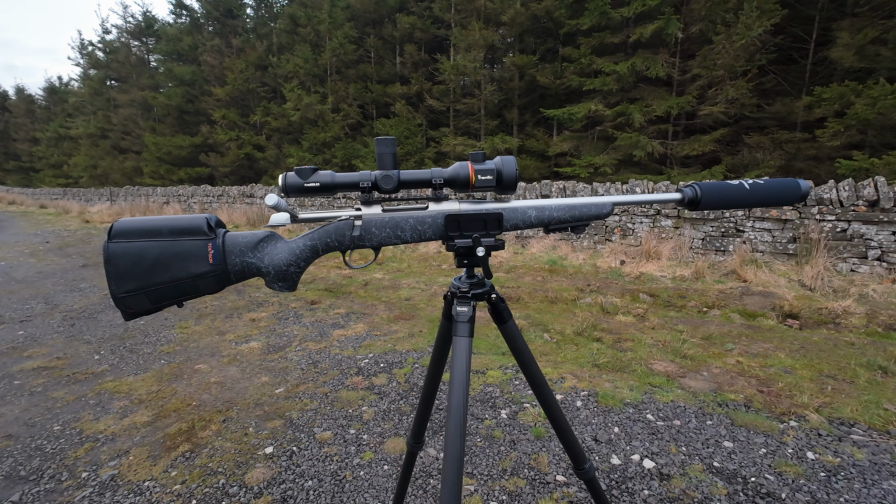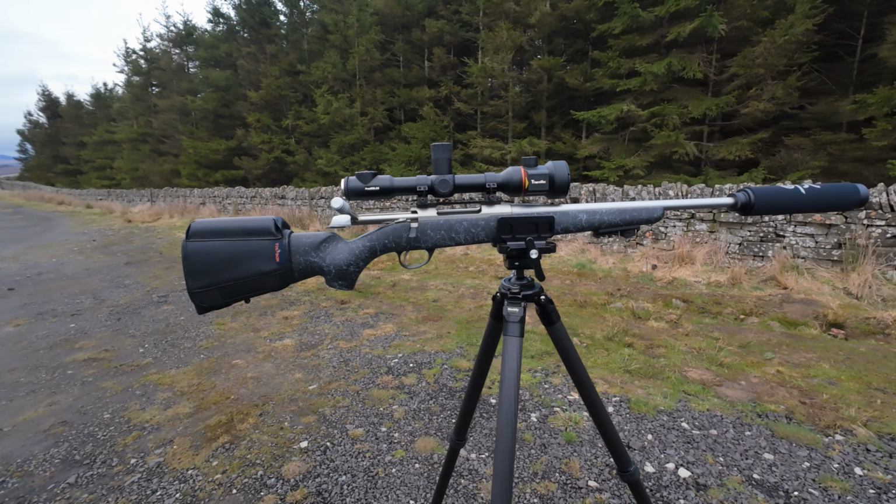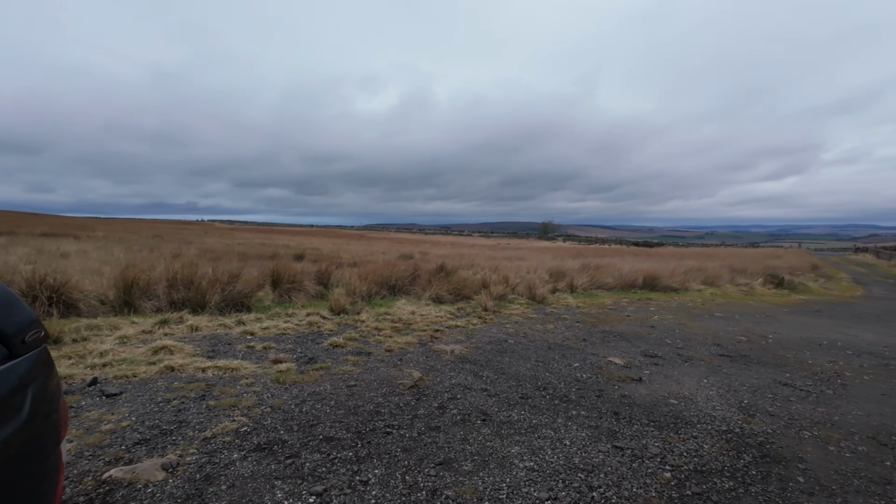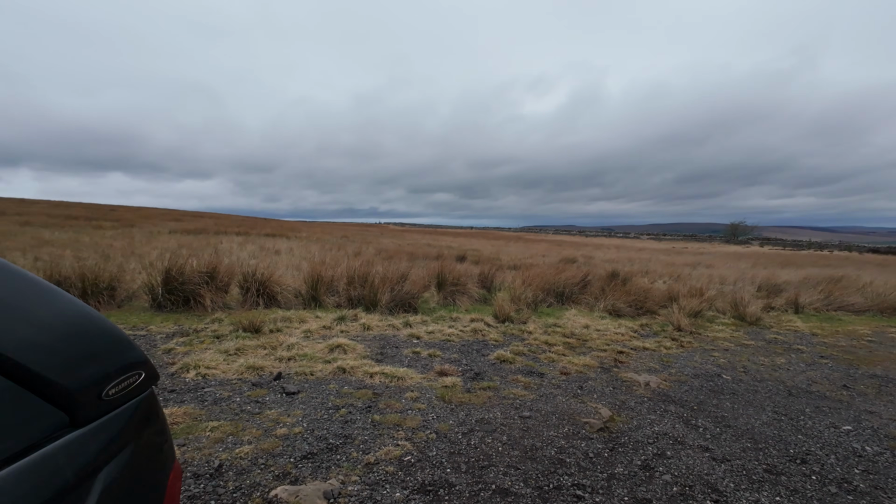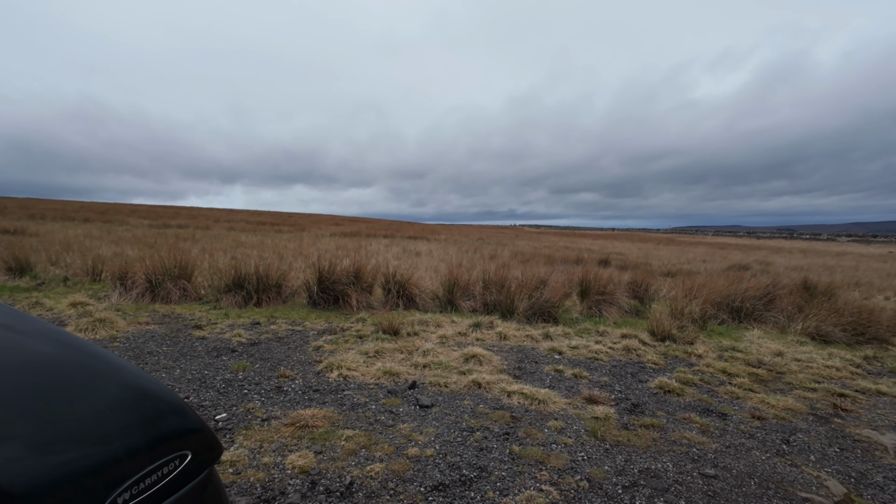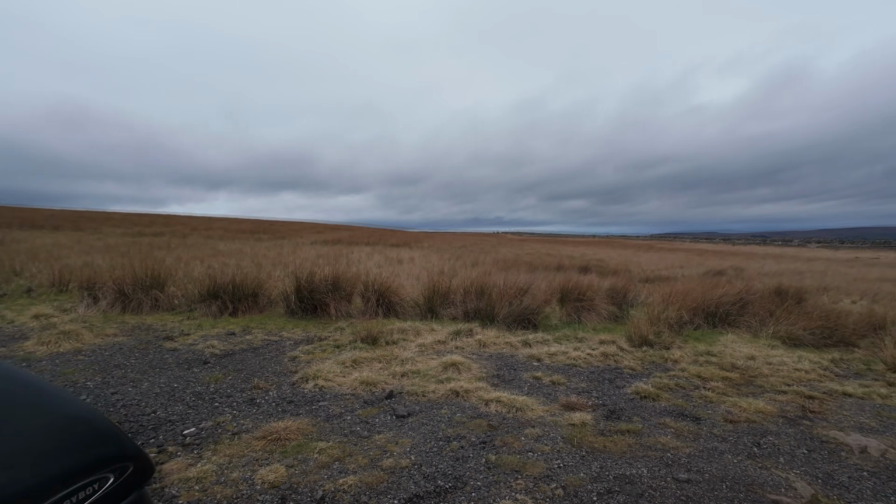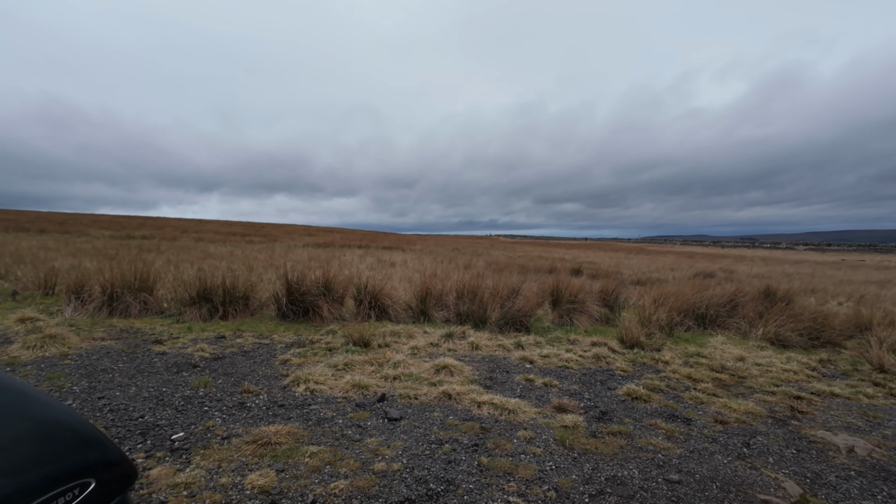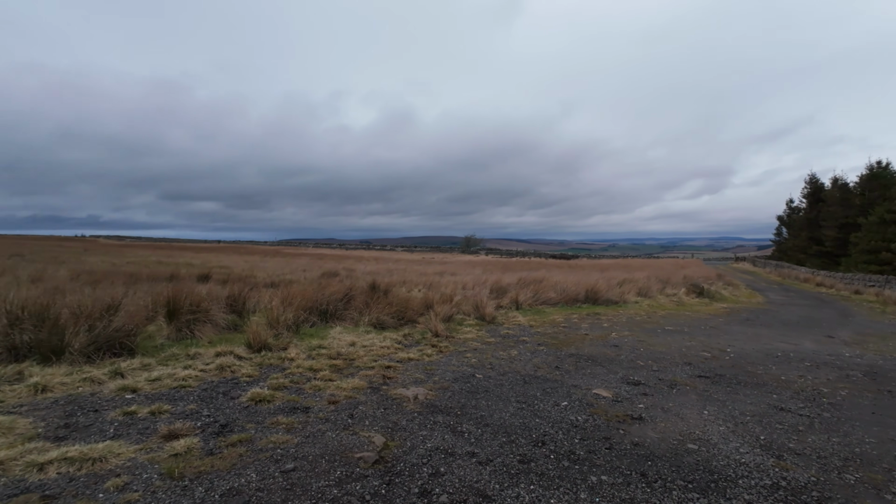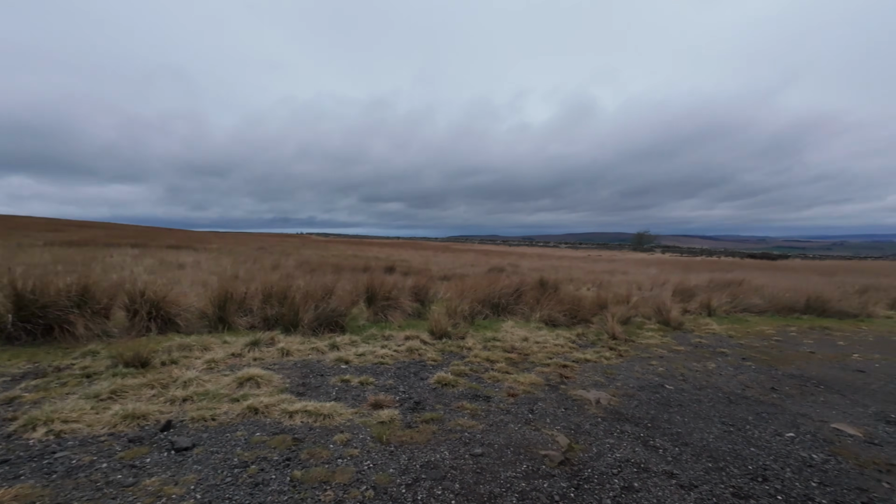Anyhow, it's absolutely freezing here now. The wind's picked up, the sun's gone. In fact, I shall just show you. It's black, so I am expecting rain. If you're getting a lot of wind noise with the microphone, I apologise for that. It is blowing a hoolie here. So yeah, I'm going to spend a little bit of time up here, and then I'm going to make my way down into the bottom, into the valley. I think that's where most stuff will be tonight. We'll see if we can get a fox or two again.